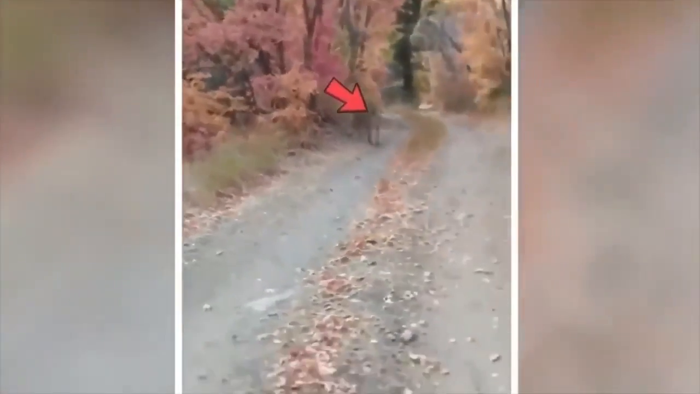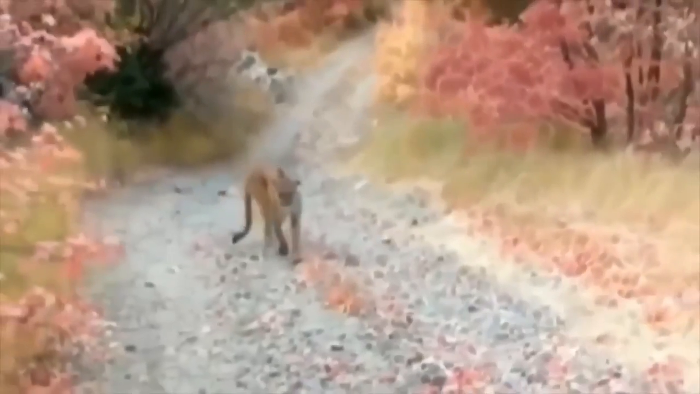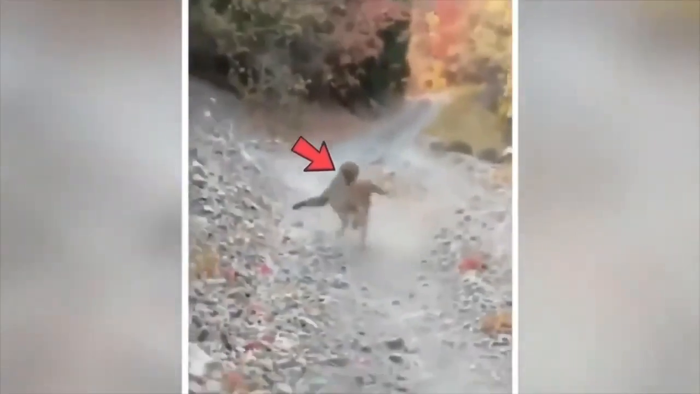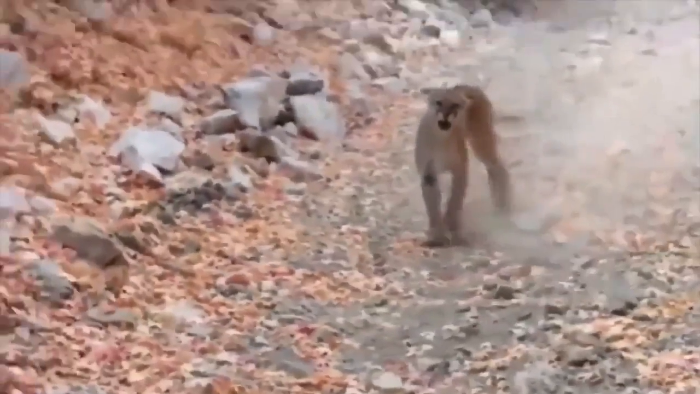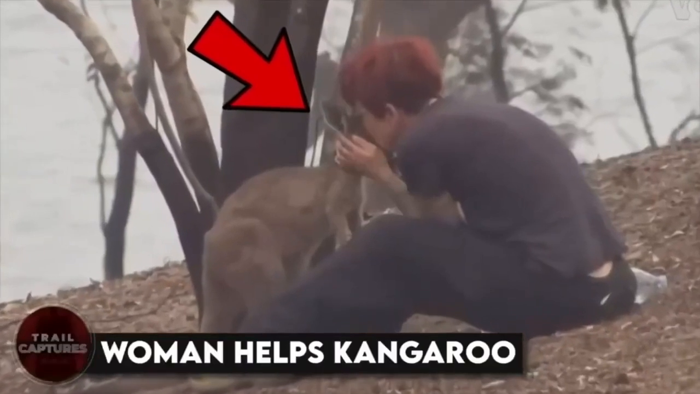A close call. This guy was out in the wilderness filming a video, just minding his own business, when all of a sudden, he sees something bolting towards him like a bat out of hell. And guess what? It's a freaking mountain lion! Yeah, you heard me right. This guy is staring down a big, wild apex predator. But you know what's even crazier? He manages to narrowly escape like a boss. This dude had a seriously close call. But he lives to tell the tale, and we're all glad he made it out in one piece.